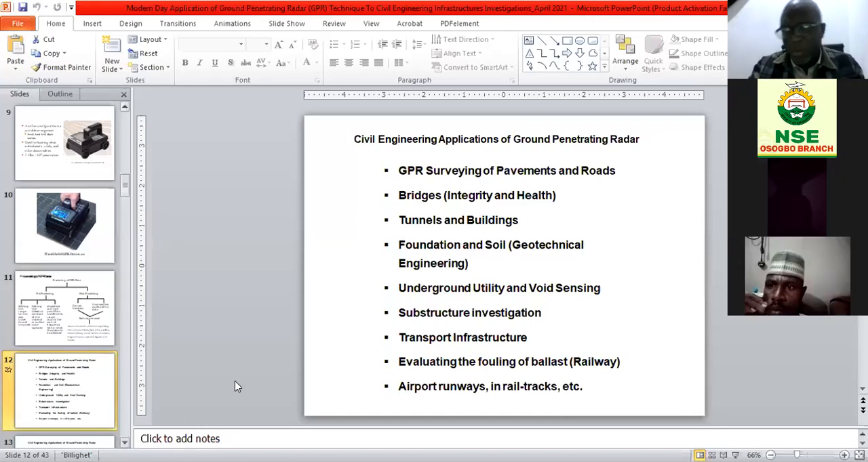For tunnels and buildings, we have done that extensively. For foundation and soil, that's under geotechnics. You can know the integrity and strength of the soil, what part of the soil is good or bad. You can use it to map underground utilities and detect voids. For Guinness Benin City, Guinness Lagos, and Cadbury, we were able to use this to map underground utilities and void sensing. For substructural investigation at Athletic Gardens, Ikoyi Foreshore 1, Foreshore 2, we have used this extensively.